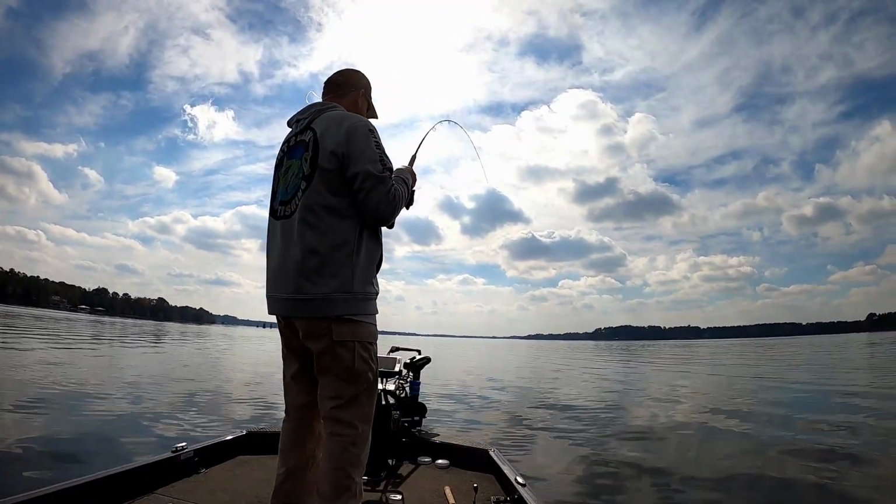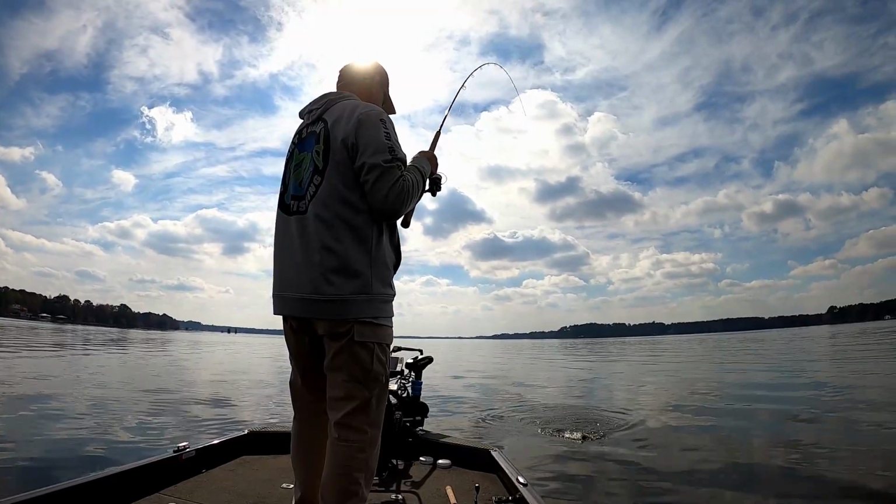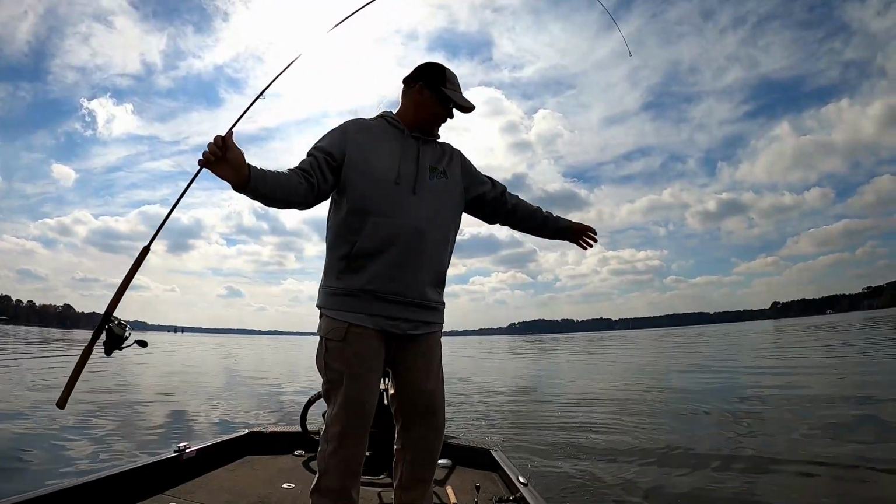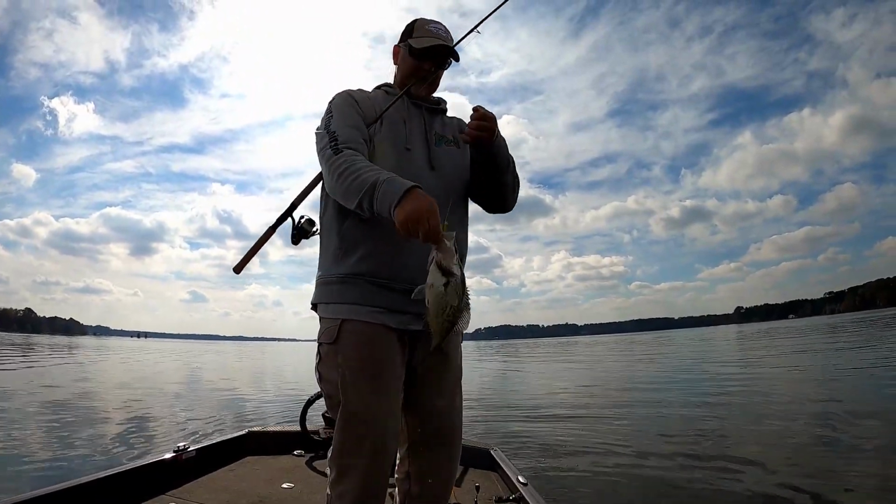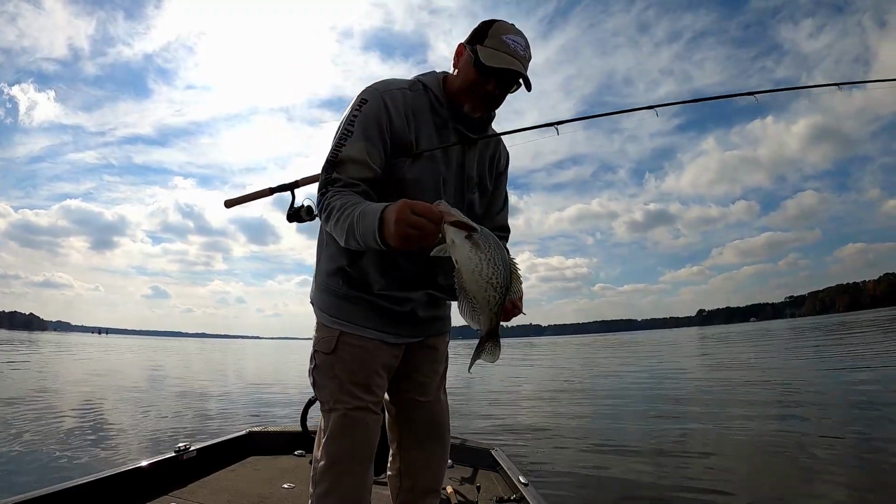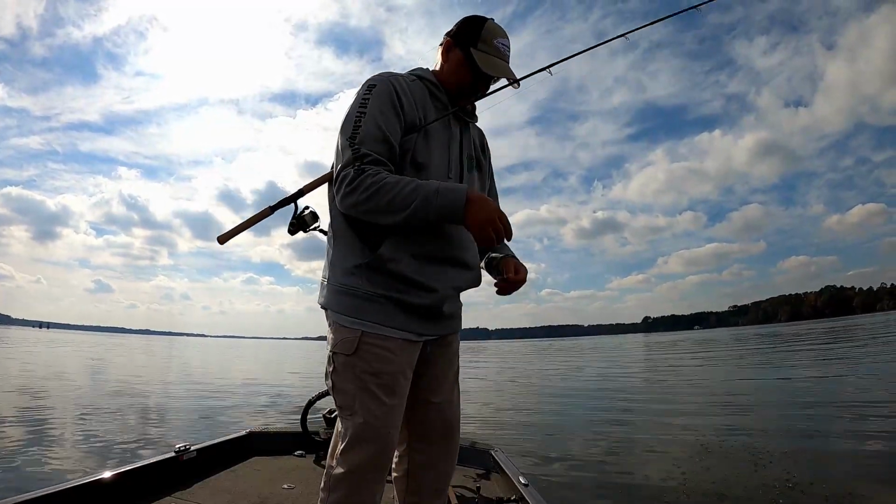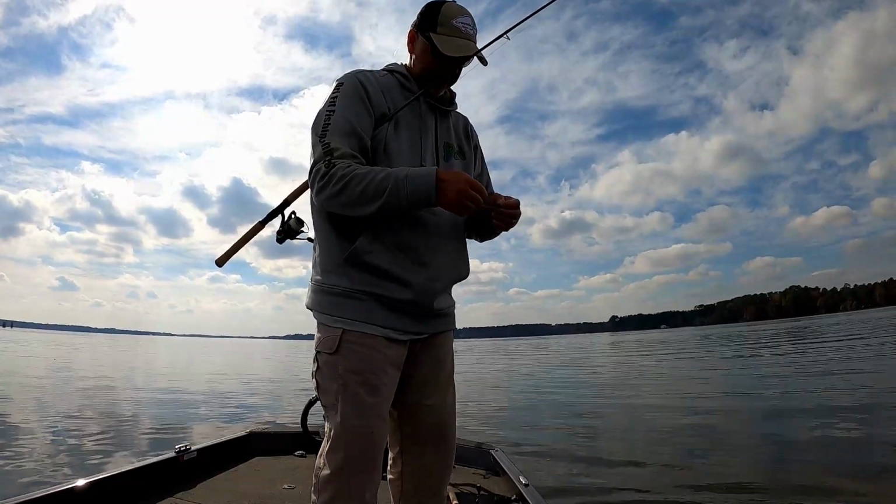Loving this rod, guys. Sensitive. Ooh, that's a nice crappie. Oh yeah. Nice stud crappie. Shoot, yeah. Look at that. That's all right. Lake Blackshear. I'm enjoying this, guys. I was afraid I might come up here and not catch anything at all.